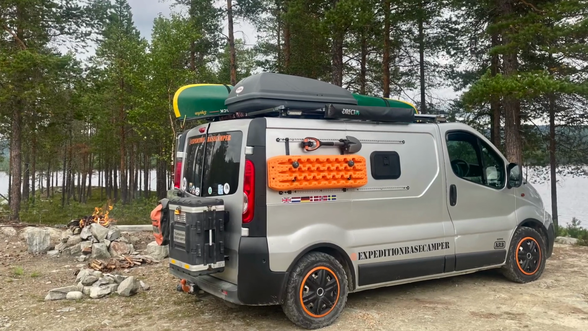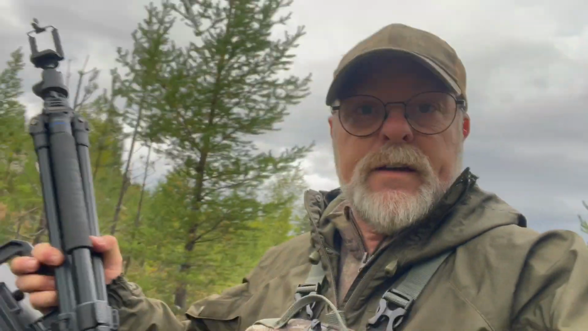Attempt number 2. Let's see if we can hit the trail cams. Getting old. Left the trail cameras in the van. Right, let's try that again. Parked up. Nice little spot, got a fire on the go. And now I'm heading into the woods, see if I can find any signs of wildlife, and then set up the trail cameras again.